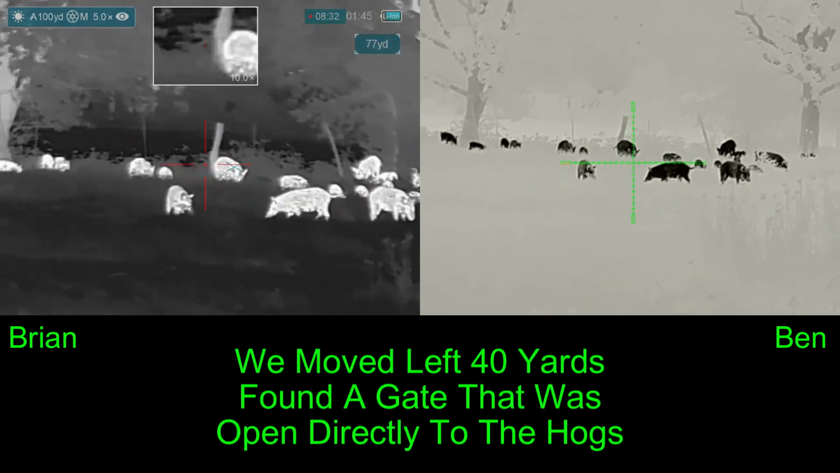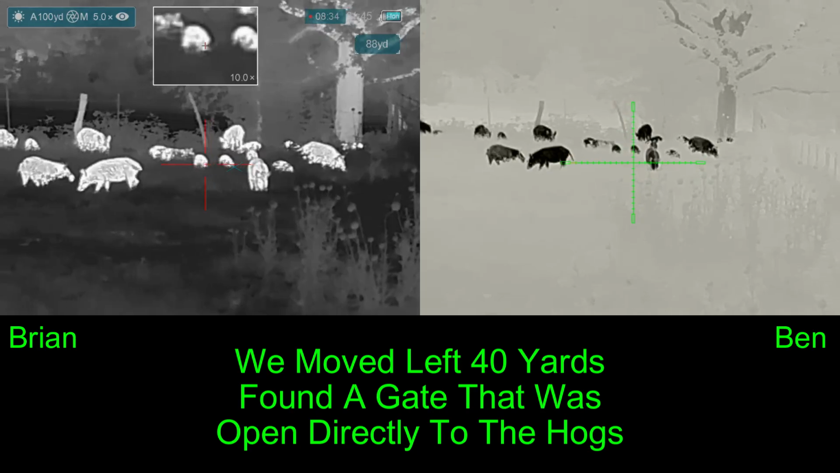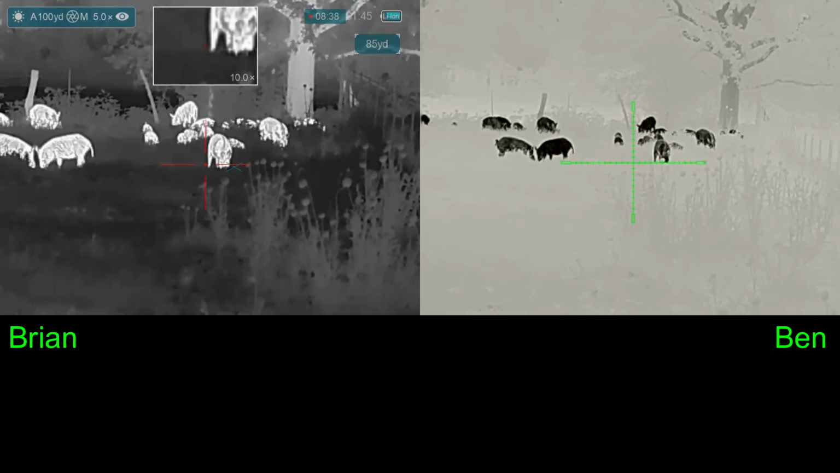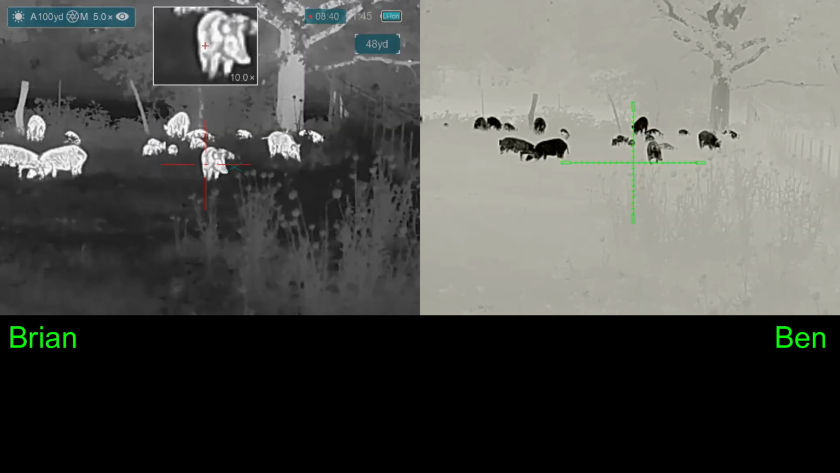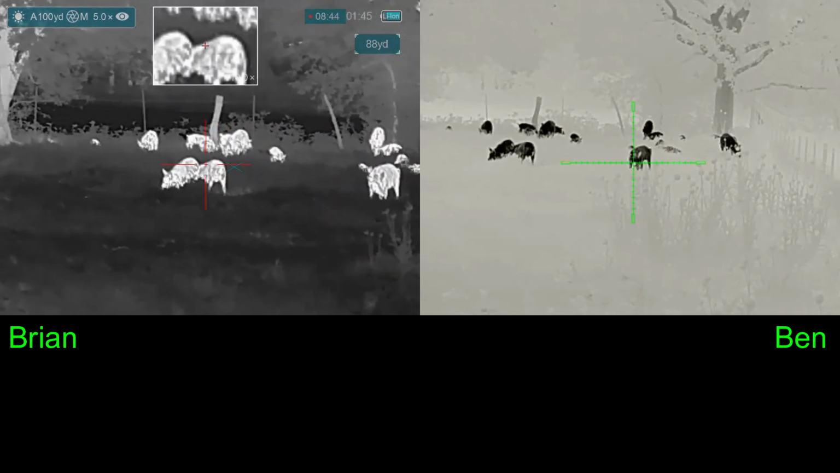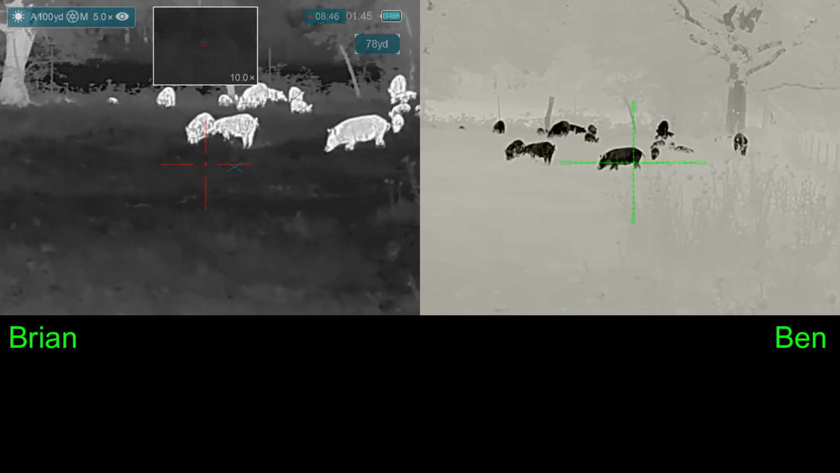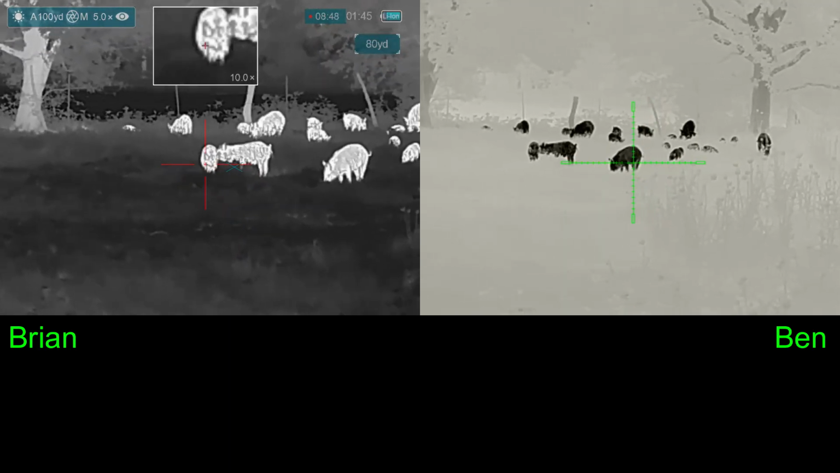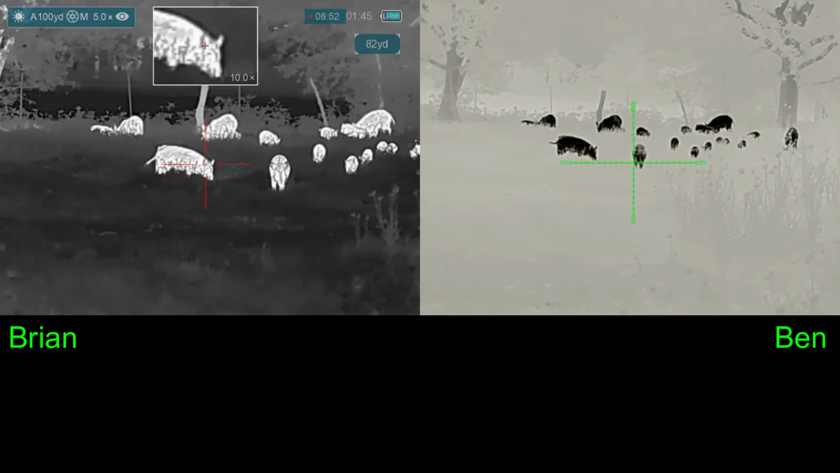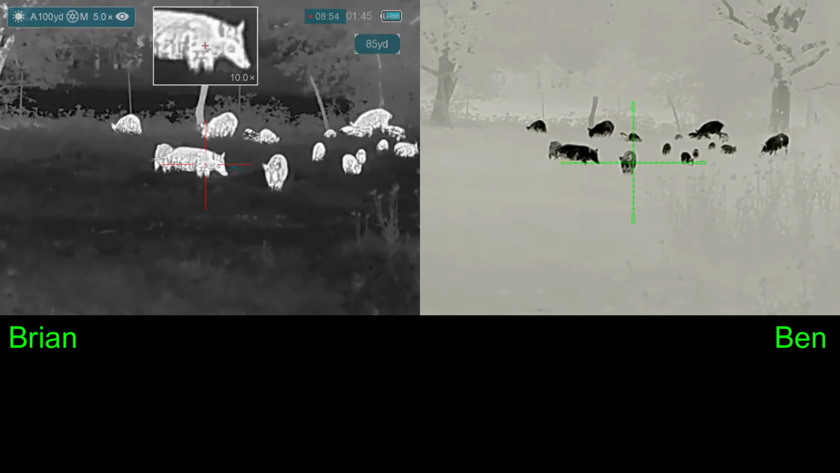You got a sow in front, on the front right? Is that a sow? The one on the front right facing you is going to be a sow. Okay. I can do that. Are you recording? I'm recording. You okay? I'm okay. All right, 3. Oh, are you ready?